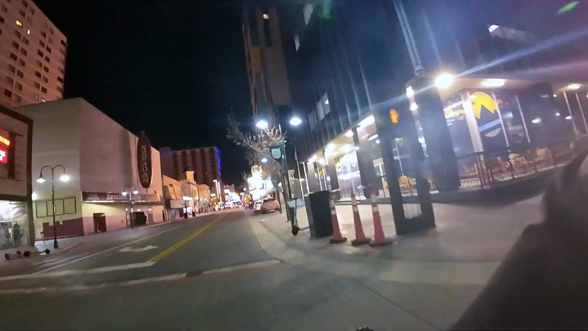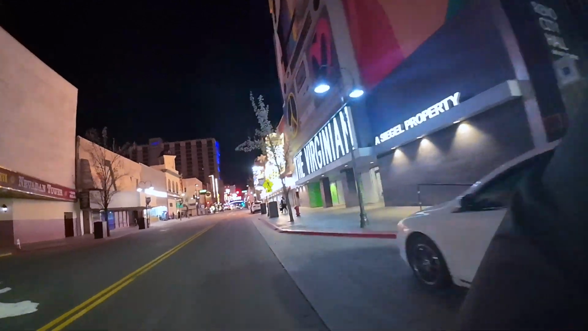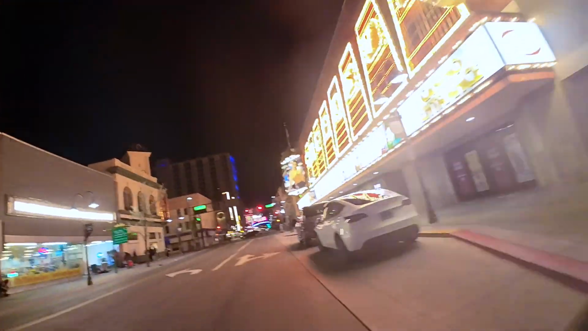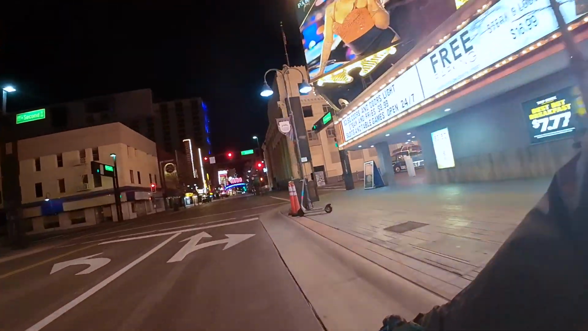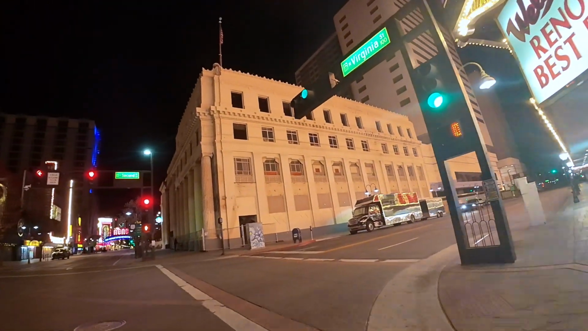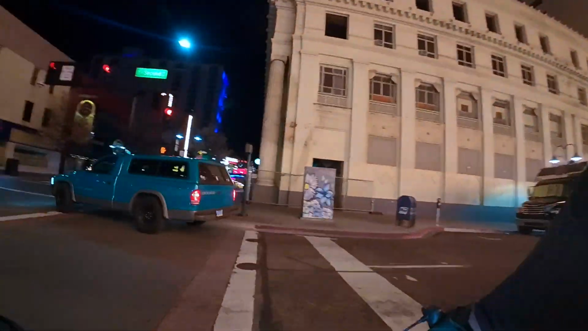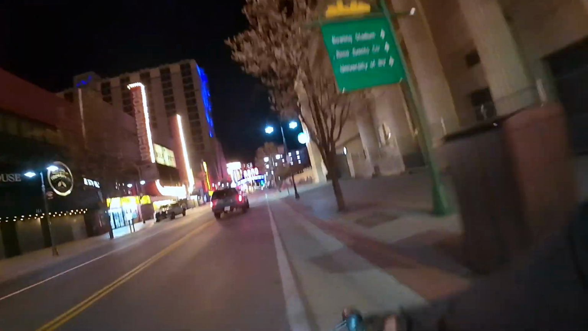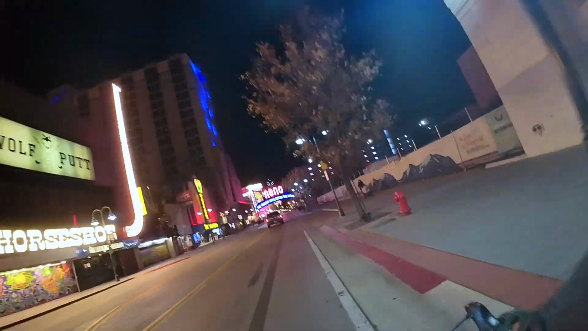Like right now, my wife's learning to ride a bike. Not learning, sorry. She knows how to ride a bike, but she's been getting more into it. And it's just one of those things, like the safer she feels, the more, you know, it's just better. It's just better for learning.